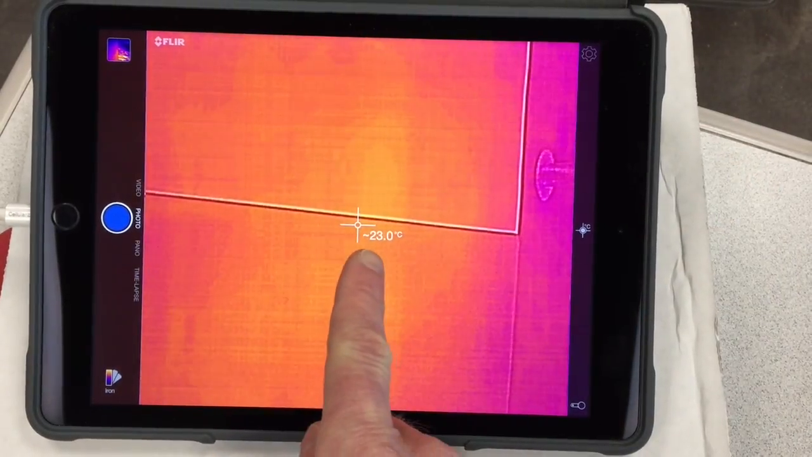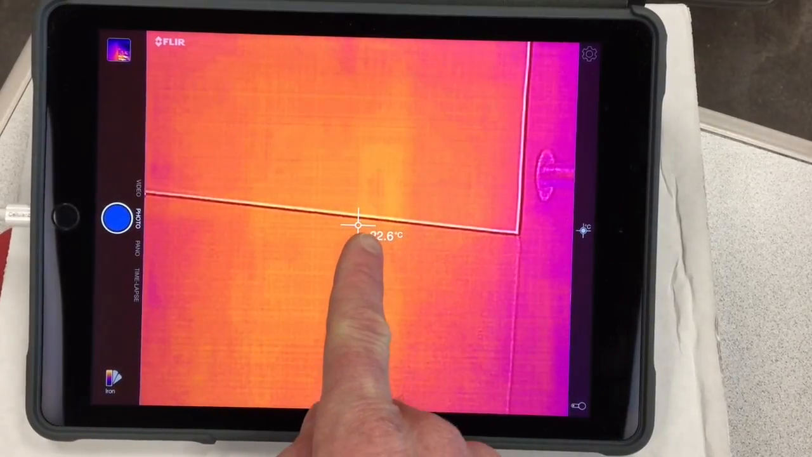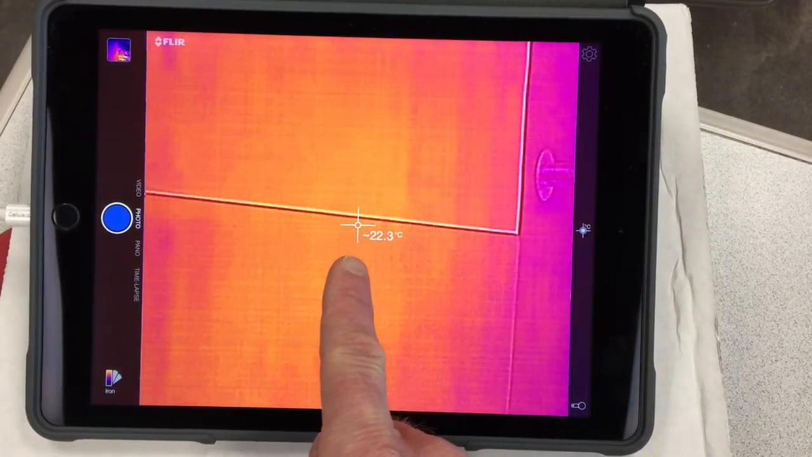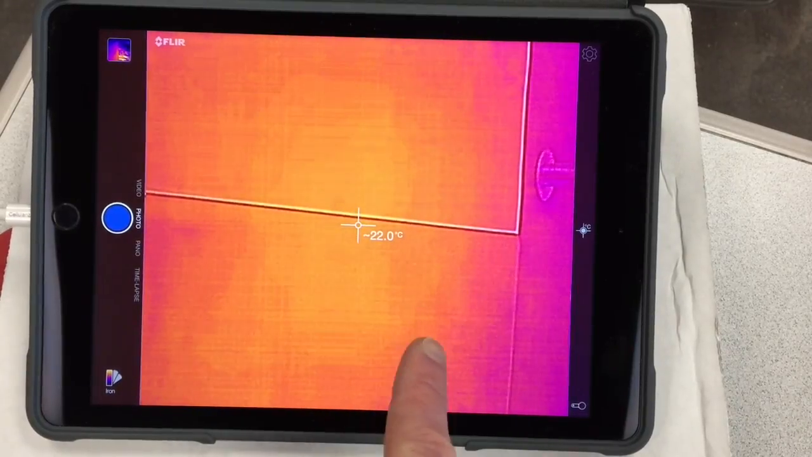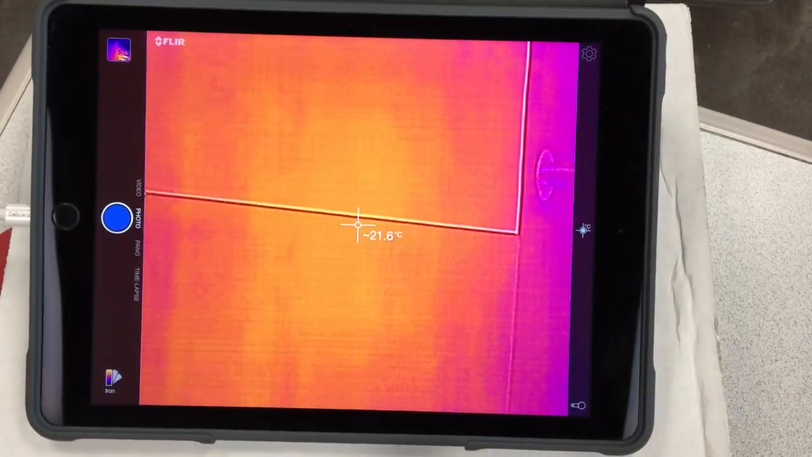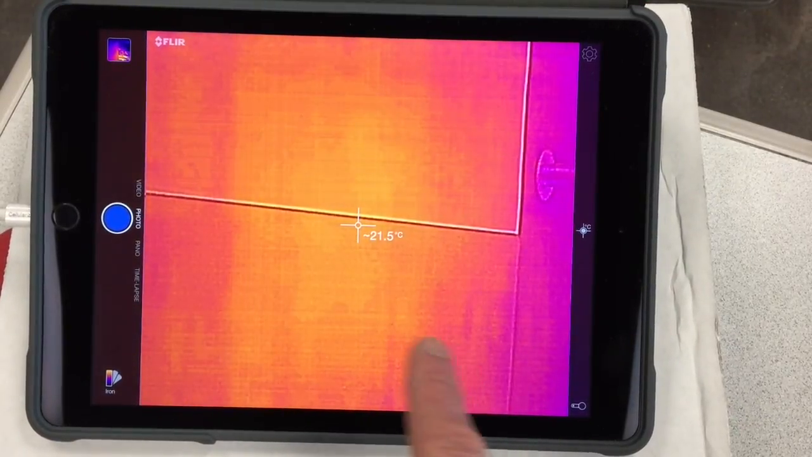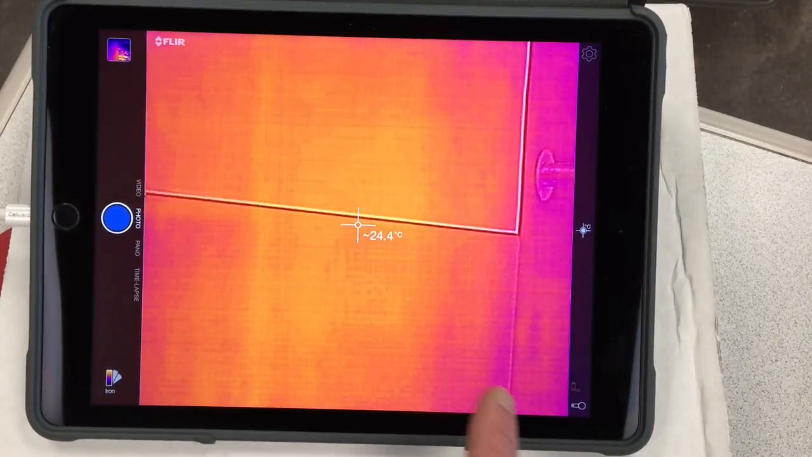Alright, now it's telling me that the temperature is about 23 degrees Celsius, and that sounds about right. The room temperature should be about 21, 22, 23, 24 degrees. It's December right now. It's actually snowing outside. It's supposed to get like 8 inches of snow right now, so it's not super warm in the room, so I don't expect this to be too high.